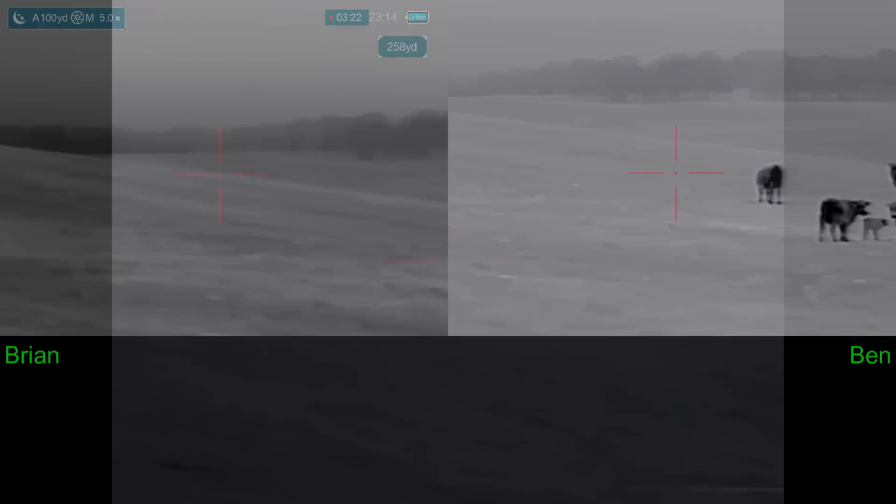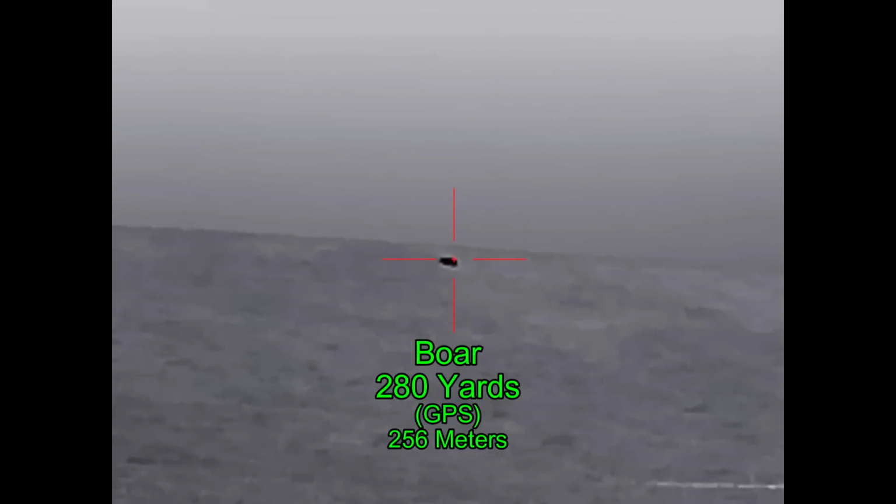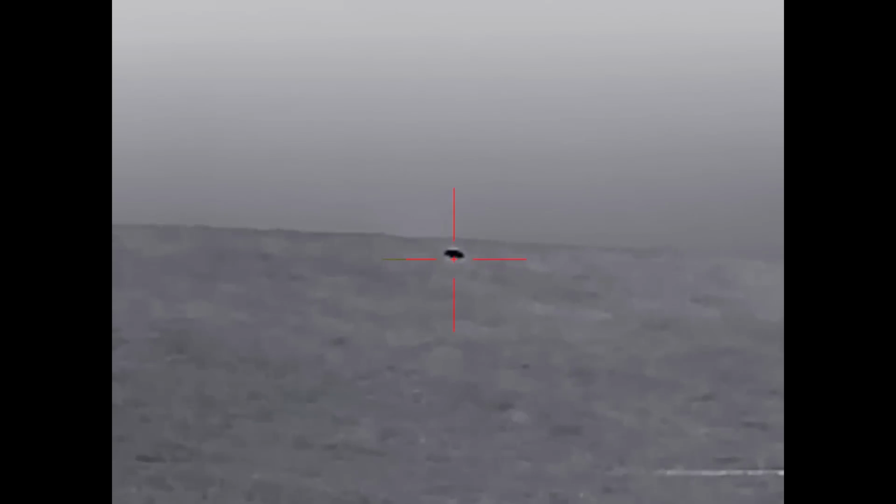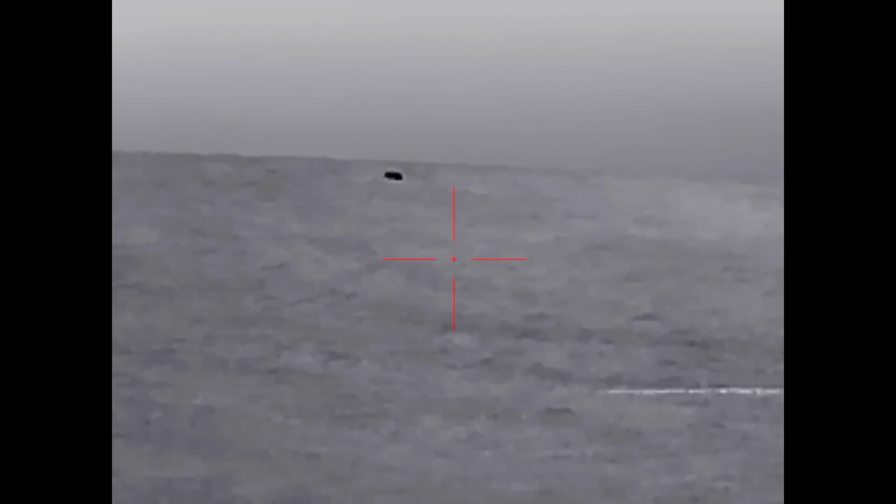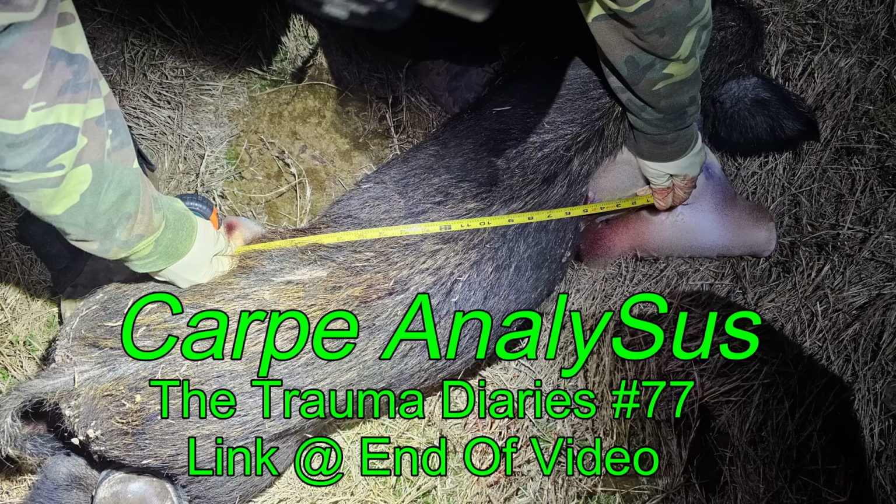I'm going to try to QC him. And that's his running hog. First shot's just over the top. Just over him. Second shot was solid. And our last hogs of the night turned out to be 2 140-pound boars and a 160-pound boar.